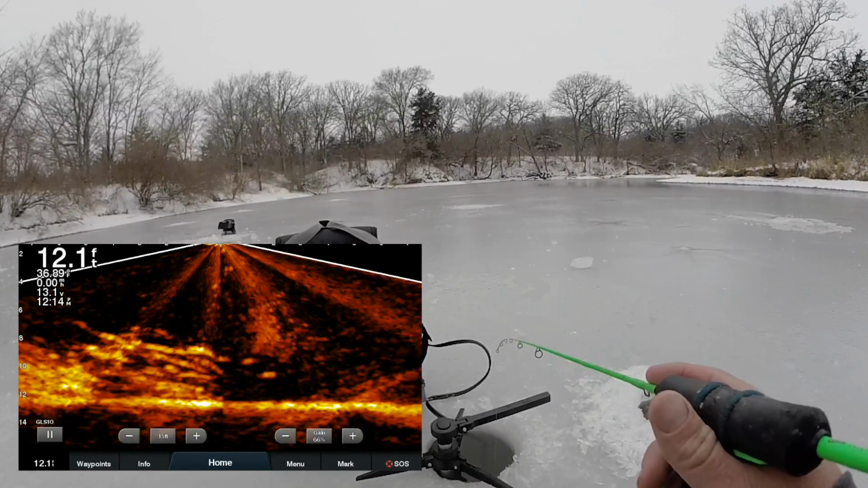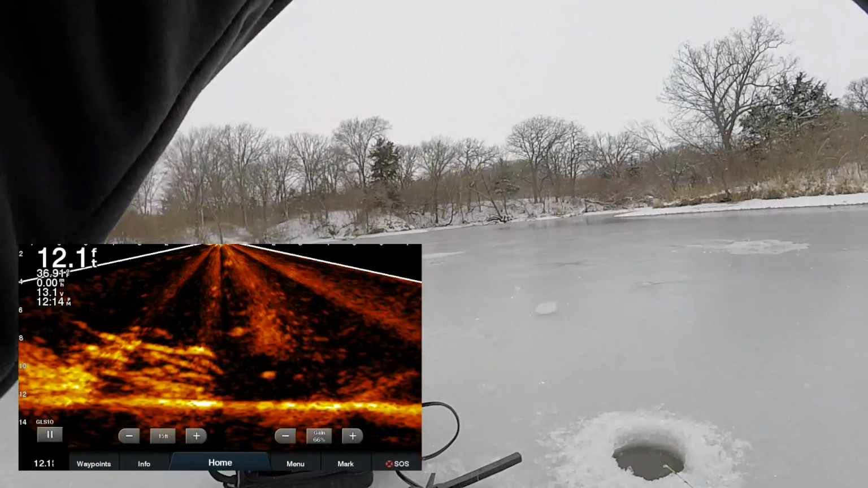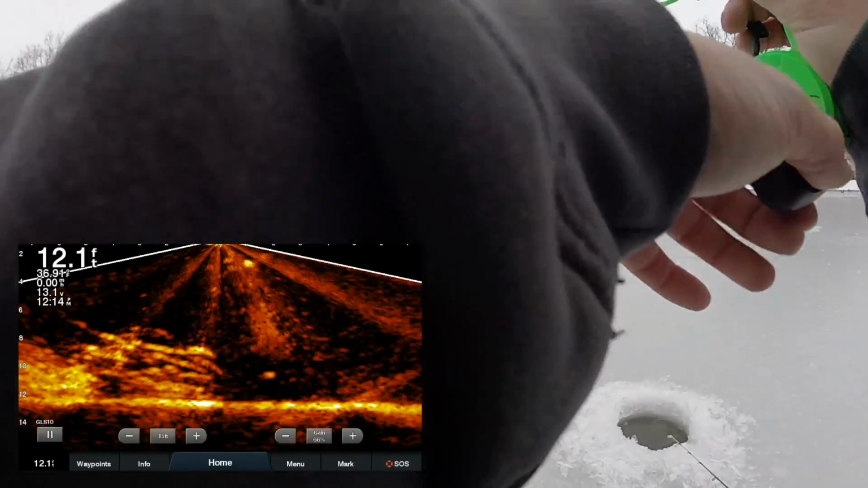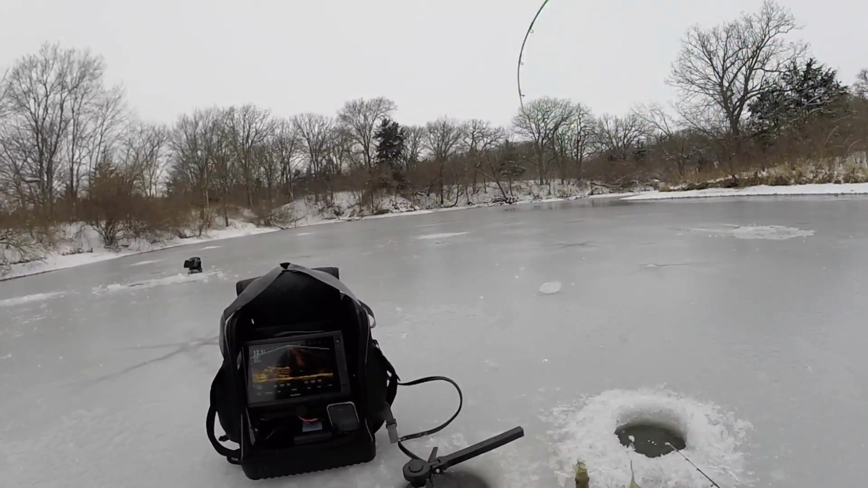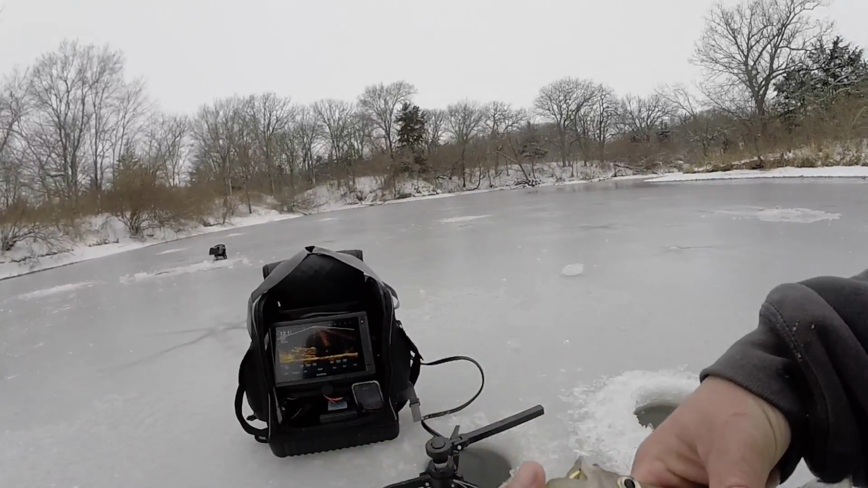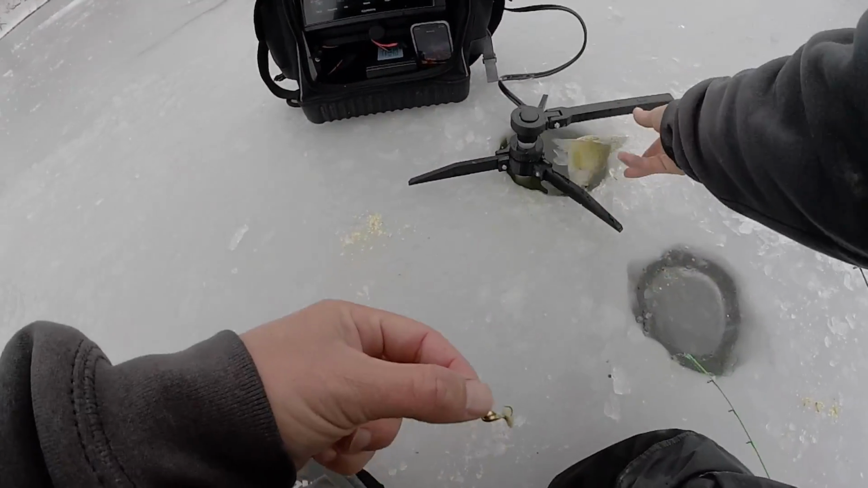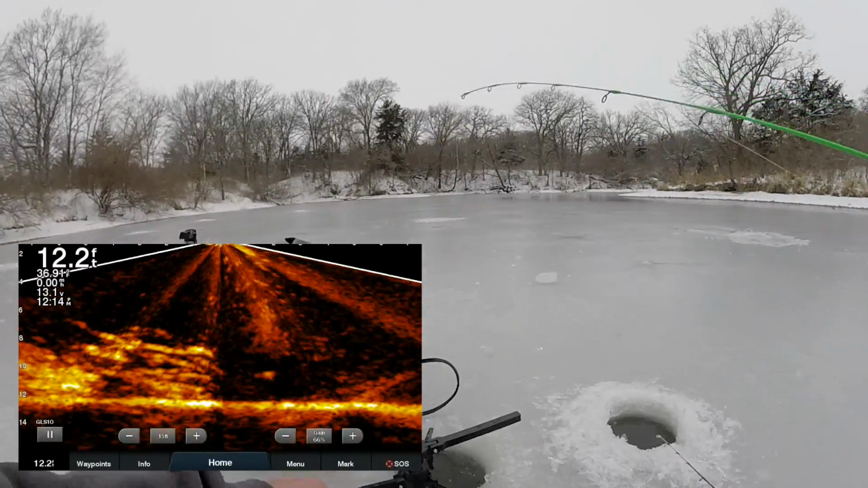And then we might try to figure out a way how to catch bass here too. So you're gonna be seeing a lot of this place, but we're gonna be trying to do different things with it. Or maybe just do another crappie video? I don't know. This time of year, you just gotta kind of take what you can get. And what we're getting really ain't bad, so. Well, that one's kind of bad, but you know what I mean.